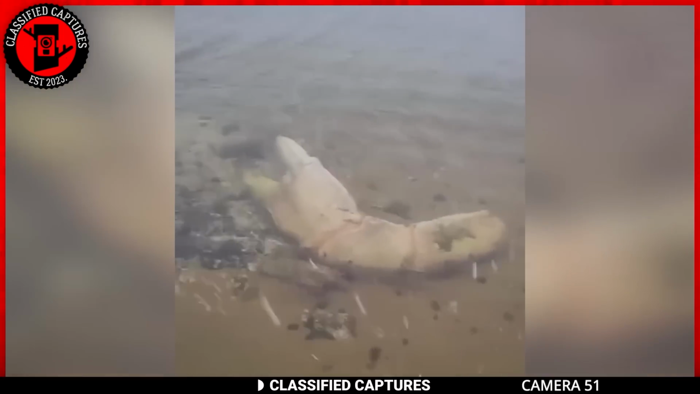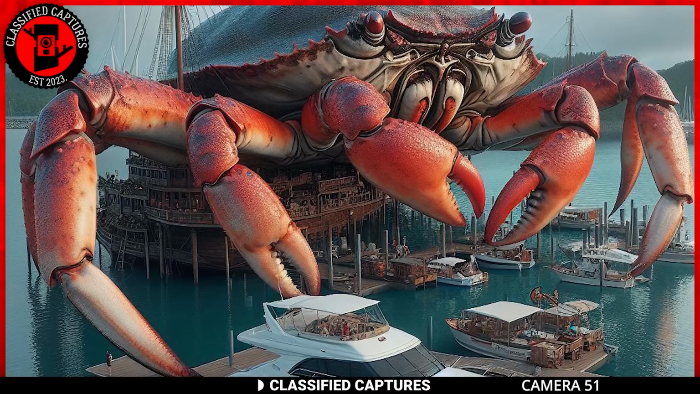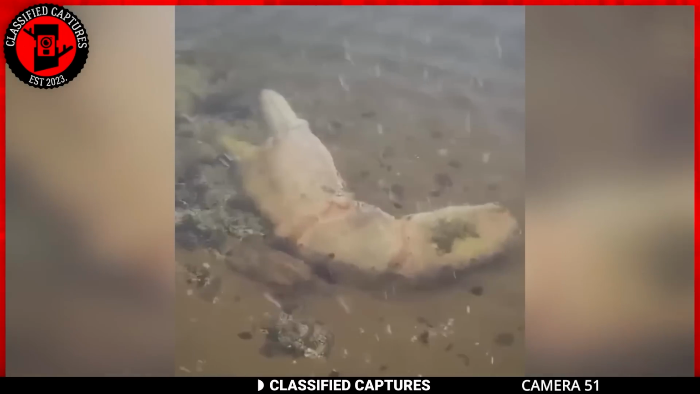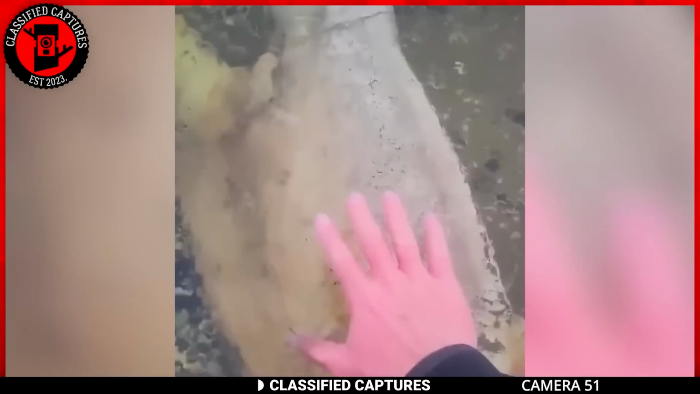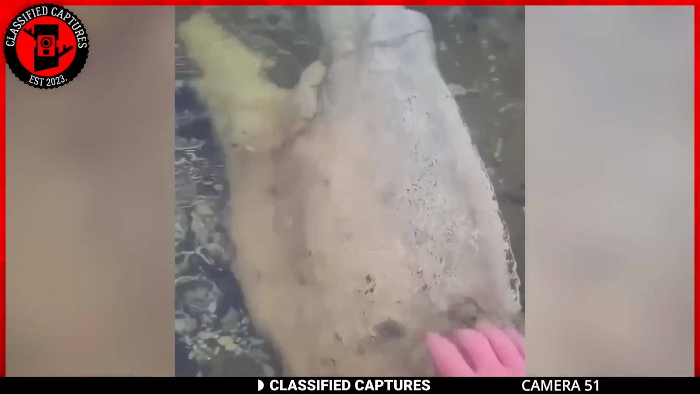If a crab claw is this size, then the whole creature must be the size of a boat or, dare I say, a ship. I mean, if this is real, then you can't help but wonder what other giant creatures could be out there. We haven't even wrapped our heads around the idea of Bigfoot being real. Then this, a giant crab? What's next, a kraken?